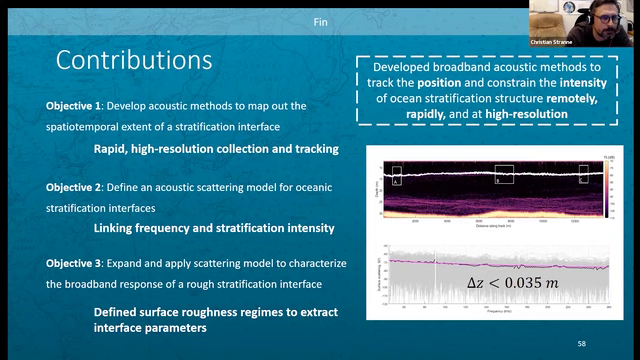What does that mean? Oh, so when you say thickness, are you meaning what we're measuring from the CTD? The base of the mixed layer is what you're tracking, right? Yes. Here it looks like something like half a meter, the thickness of that part of the halocline.